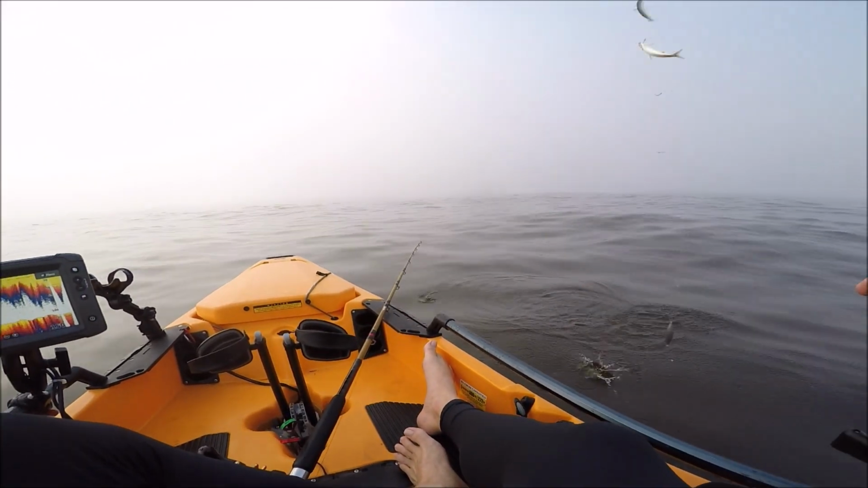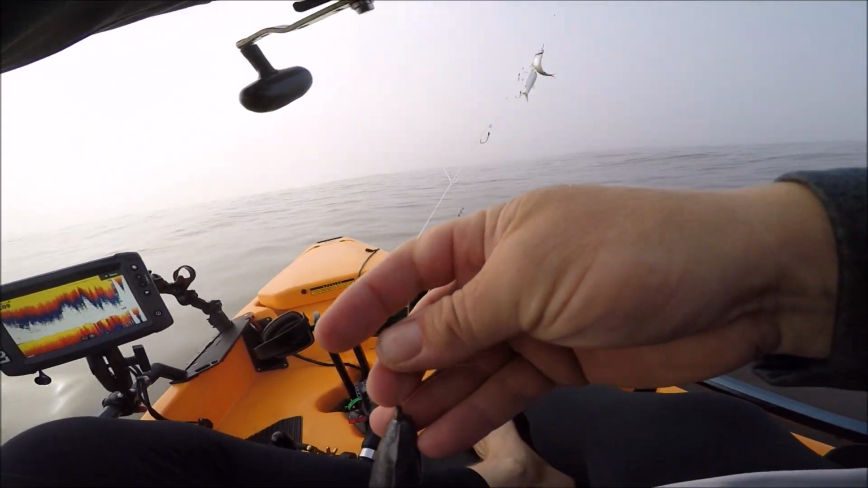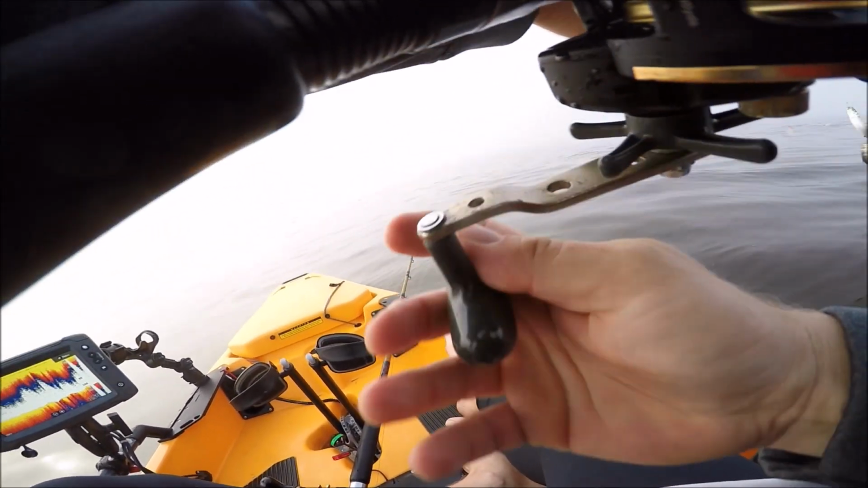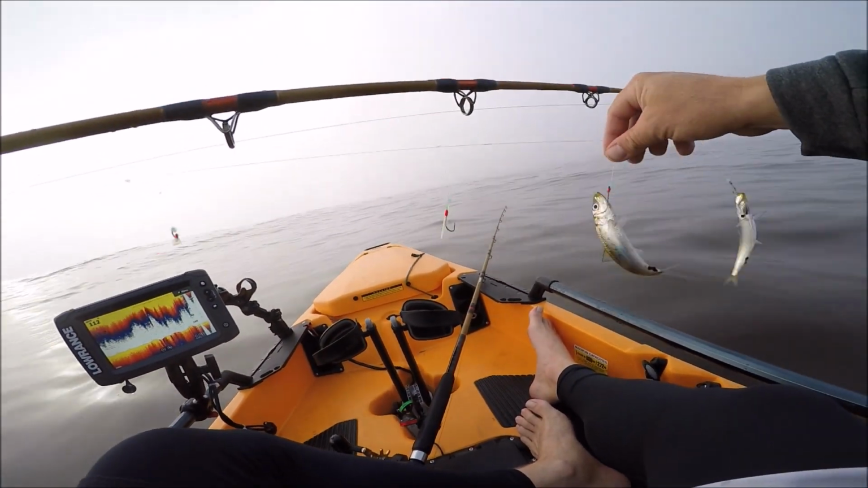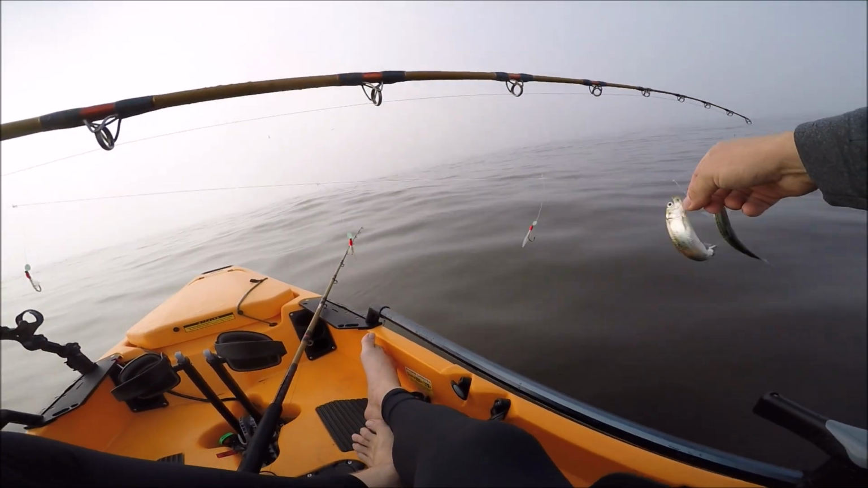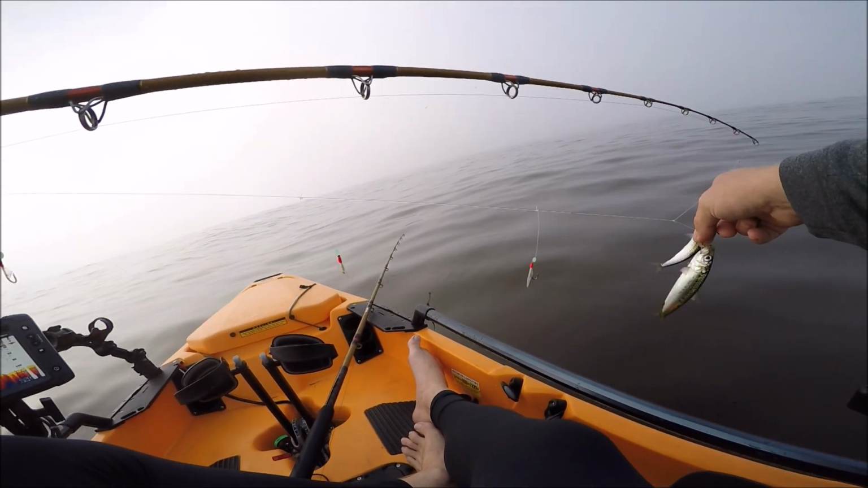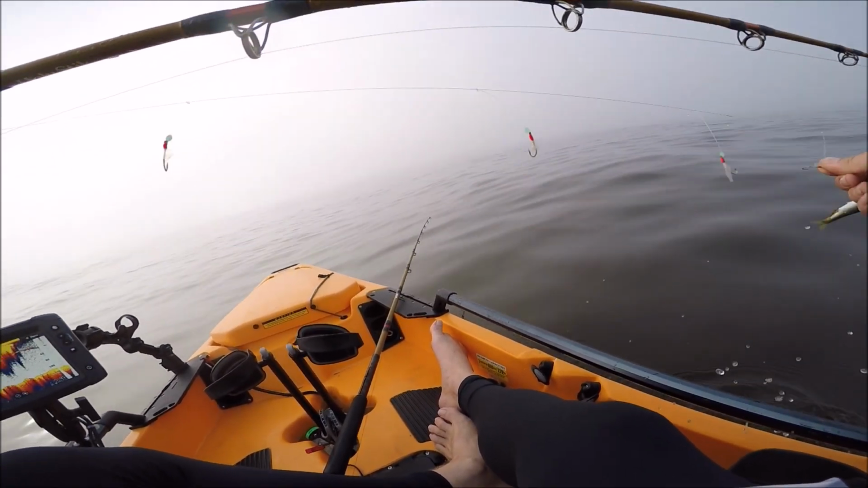Okay, here we got some sardines. Small sardines here. These would be great bait in the right tank, but I have good greenbacks. Greenback is a preferred bait. These most likely will not live in my bait tank, so I'm not going to keep these. I'm going to go ahead and shake these sardines off.